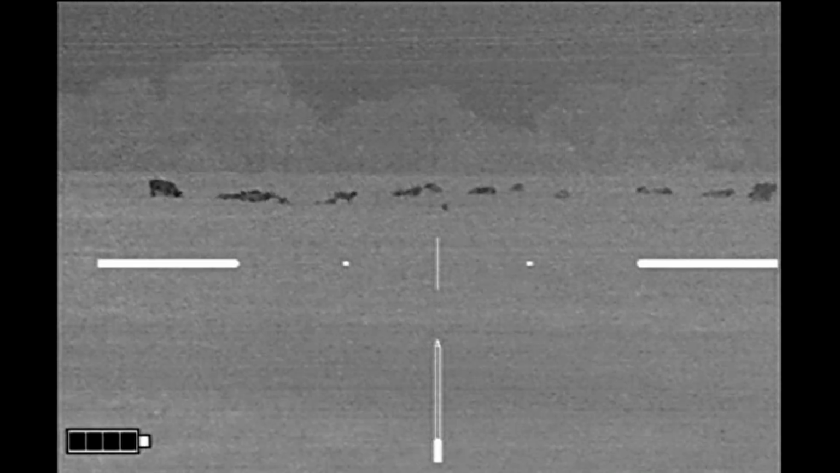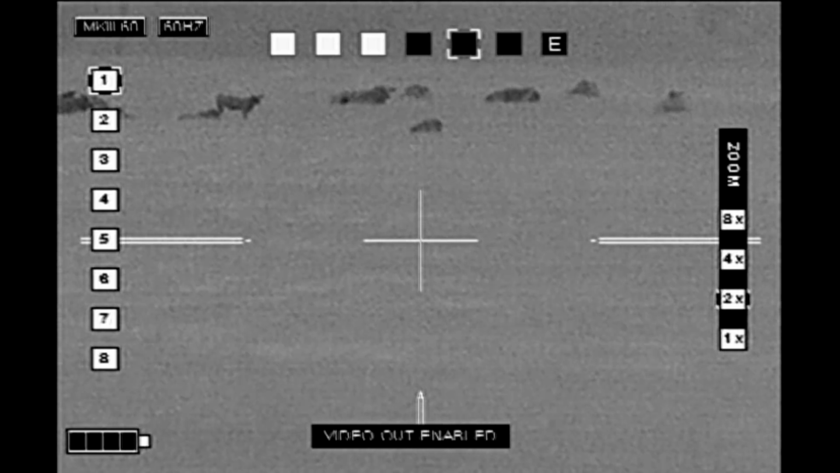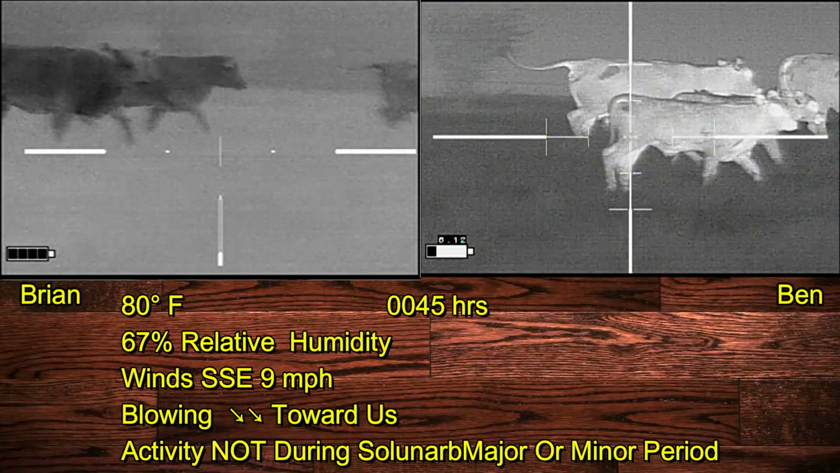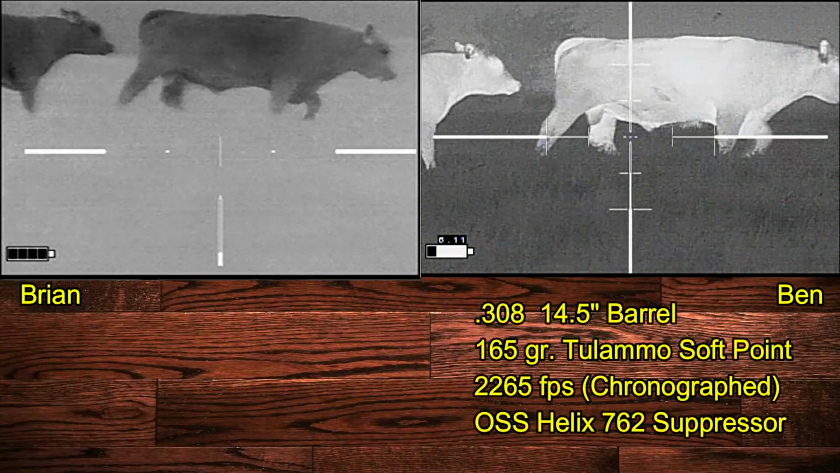Now this next hog actually gave us fits. This is our second stalk on this hog. The first time it disappeared on us. We left the property, searched another property, came back, saw it again, and here we're making our second approach. And we followed it up into the cattle where we don't have a shot at this time. We're waiting for the cattle to move out of the way.